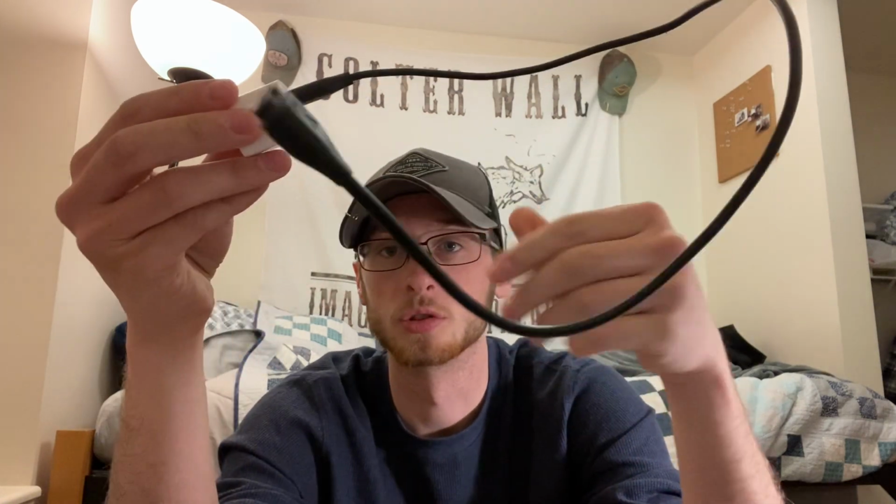Let's start out with the general features. First, we're going to talk about charging. It's pretty much the simplest way possible. It's going to work on any Apple block, any standard USB. Plugs right in. That's the port right there. And that's going to plug in. Now, when this is charging, you're going to see the red light is going to flash when it's charging.